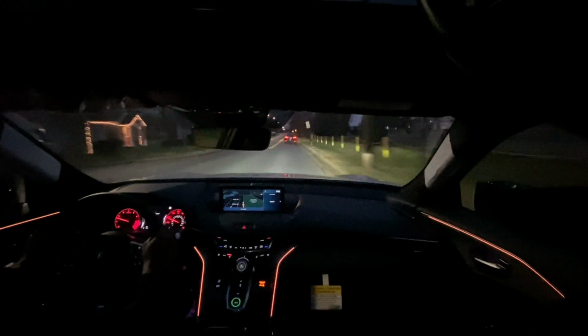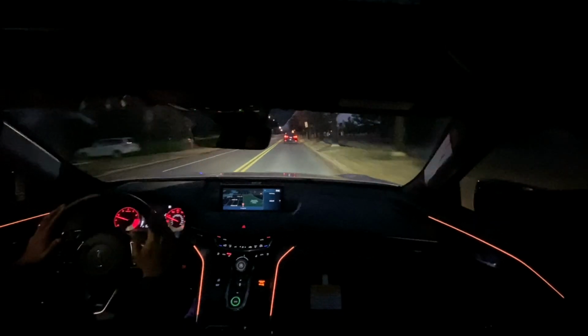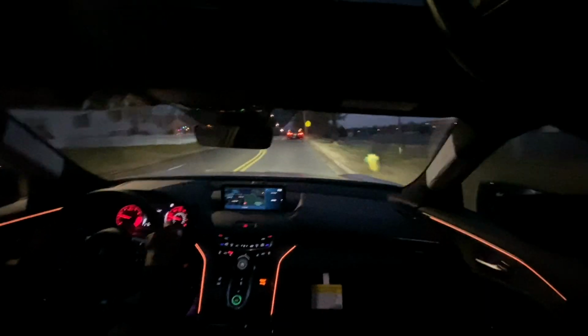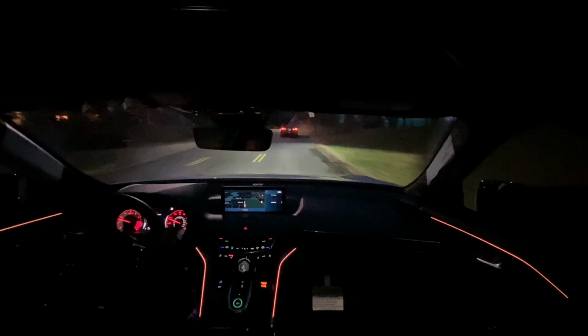The sportiest trim is going to be the A-Spec. Again, that gets you the perforated leather on the steering wheel, a flat-bottom steering wheel, the paddle shifters that are no longer black plastic, the leather and suede combination seats, and heated and cooled front seats.